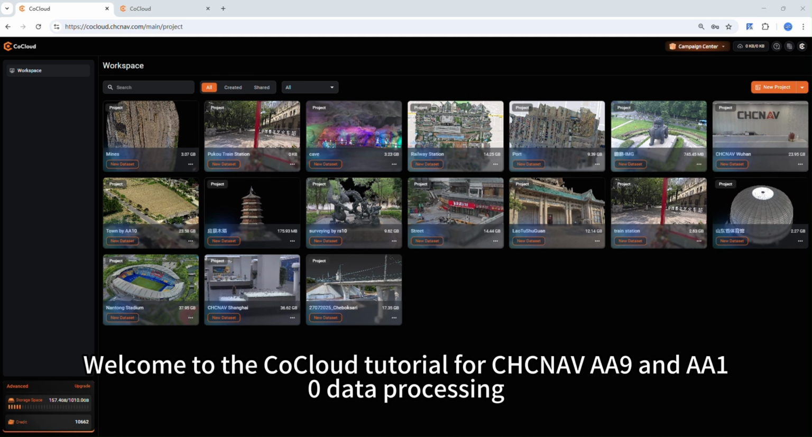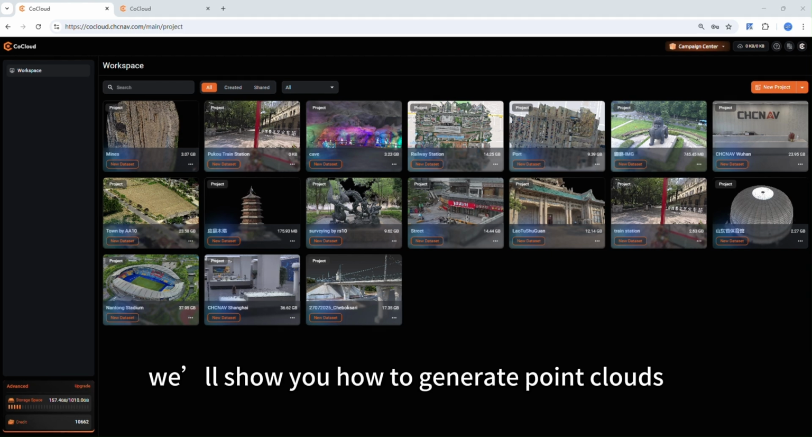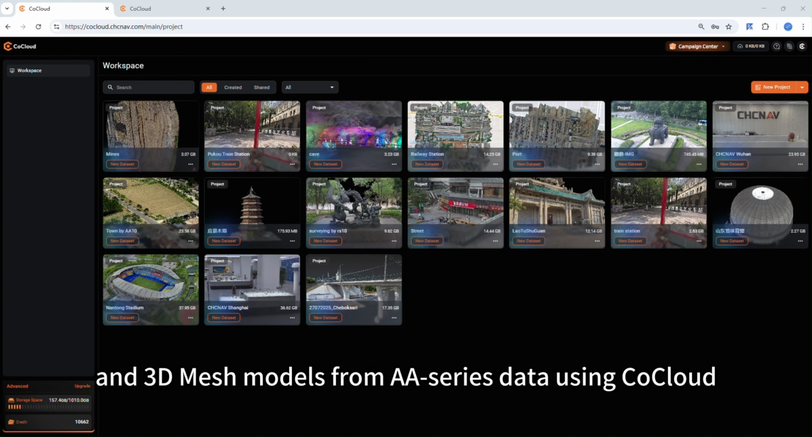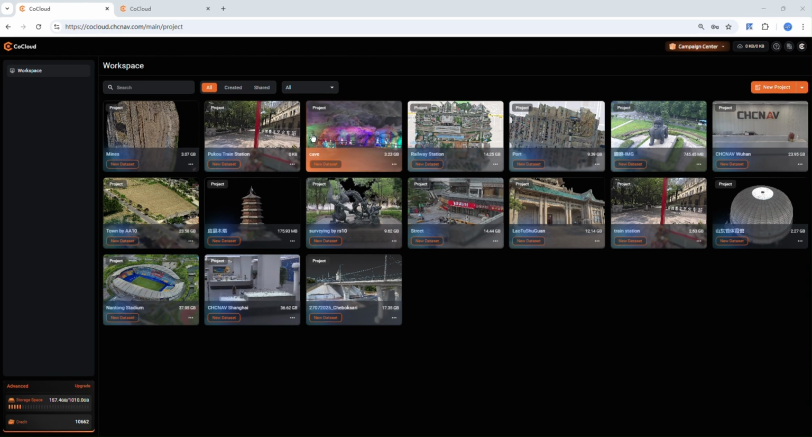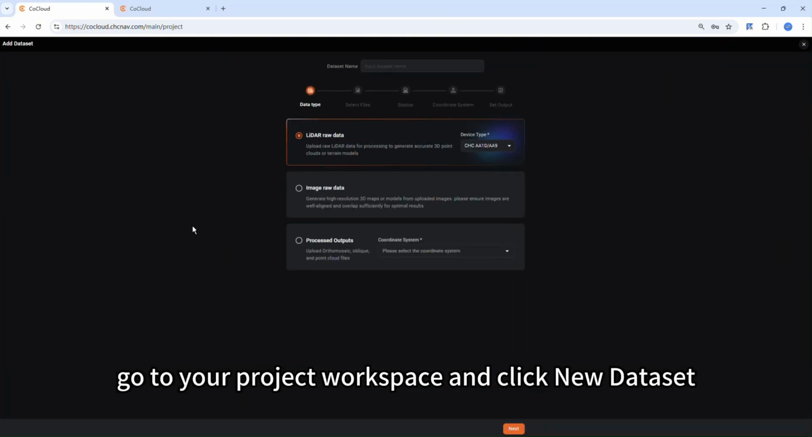Welcome to the KaCloud tutorial for CNAV A9 and A10 data processing. In this video, we'll show you how to generate point clouds, orthophotos, and 3D mesh models from AA series data using KaCloud. First, go to your project workspace and click New Dataset.